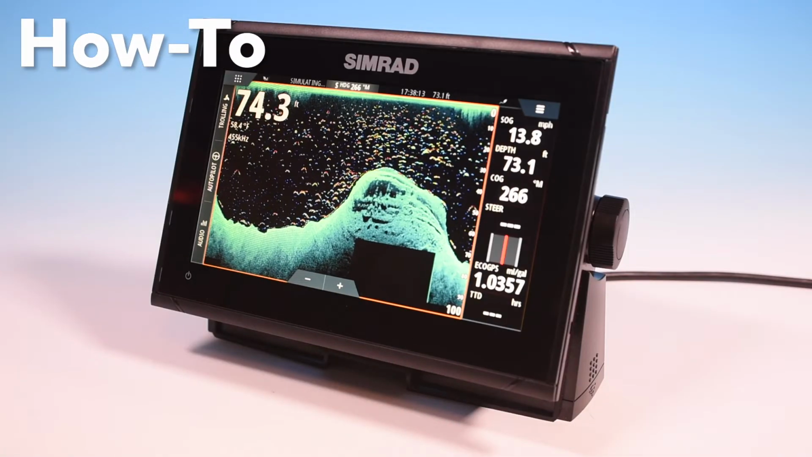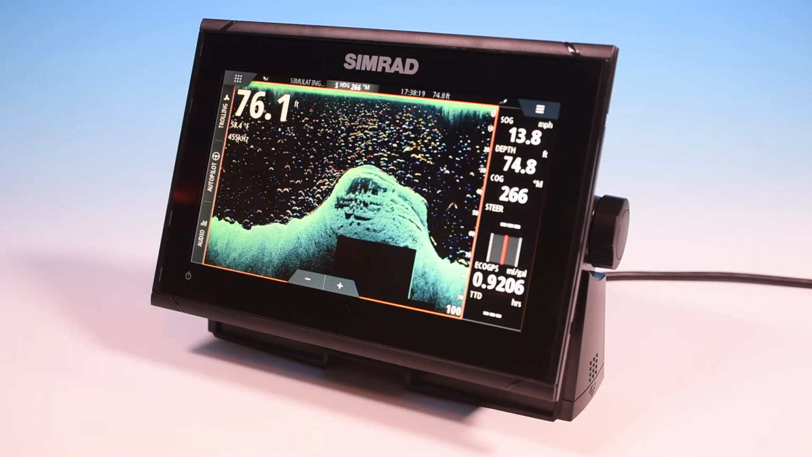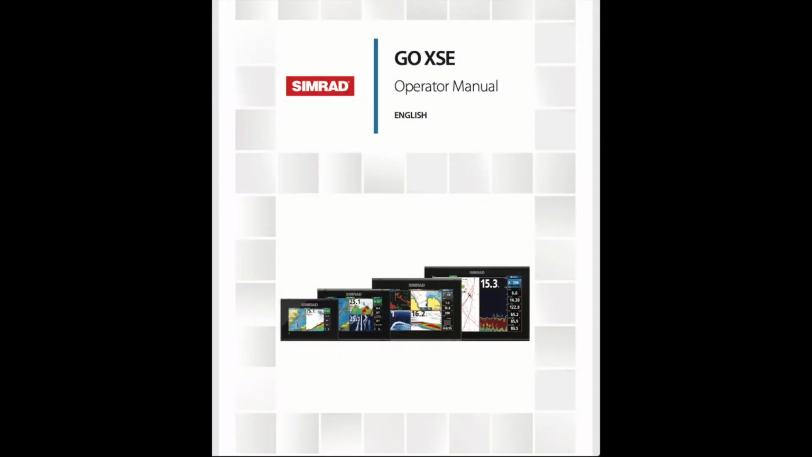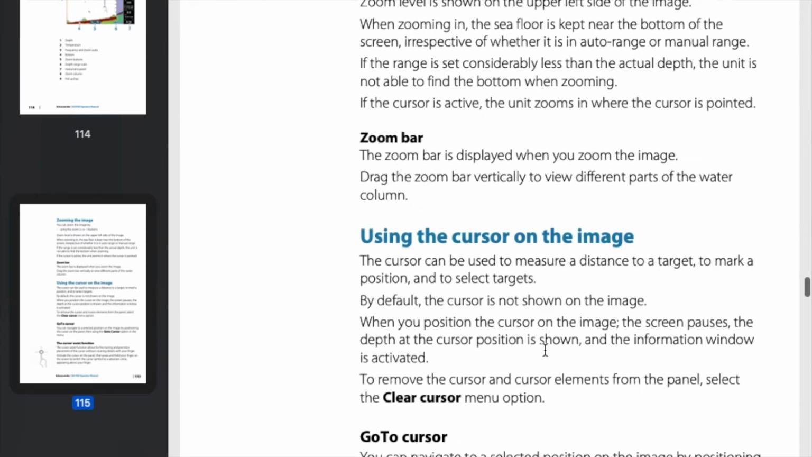The original plan for this video was to cover all three Fishfinder components, setting up all three components within the Simrad Go series. That would be the Echo, the side scan, and the down scan. While making the video, I realized that this would take way too long and make a very long video. So what I'm going to do is break it up into three separate videos. This one I'm going to cover setting up the Echo portion.